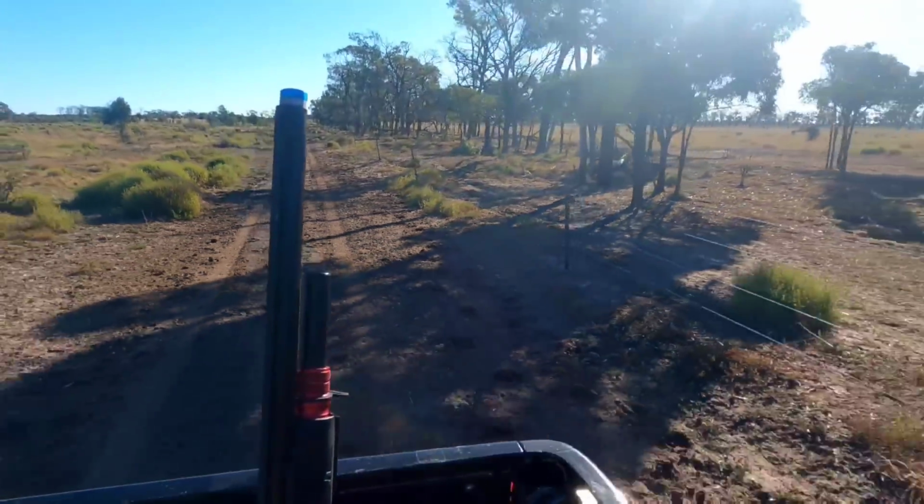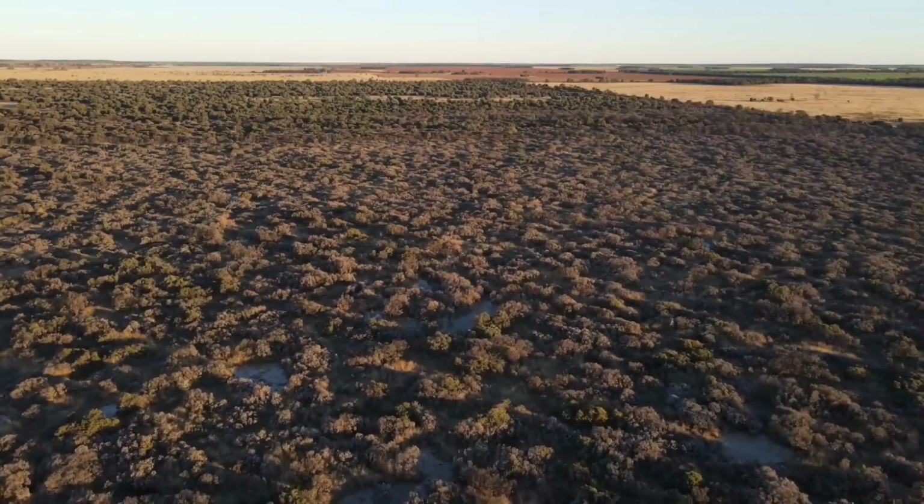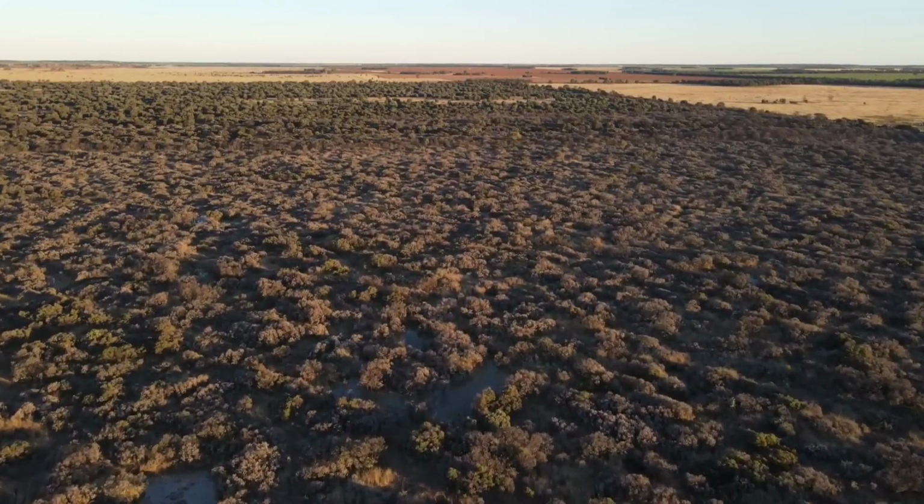So we've just driven out to this back corner of the property. It's a little bit drier out here now. And we've bumped a little mob of pigs. Now I've ended up shooting 10. Pretty good run. Got a heap of little ones with a straight pull shotgun. Hopefully I got some footage of those on the GoPro. They came into about 8 metres. And the other boys cleaned them up with a rifle. So not a bad little run that at all.